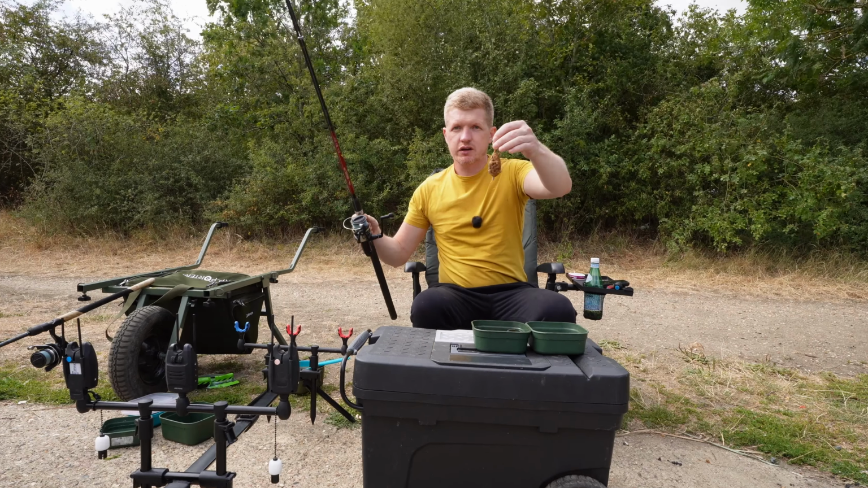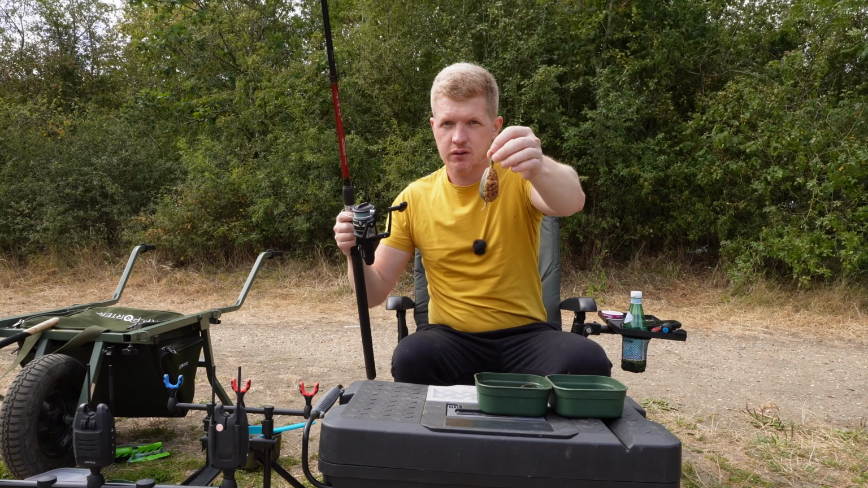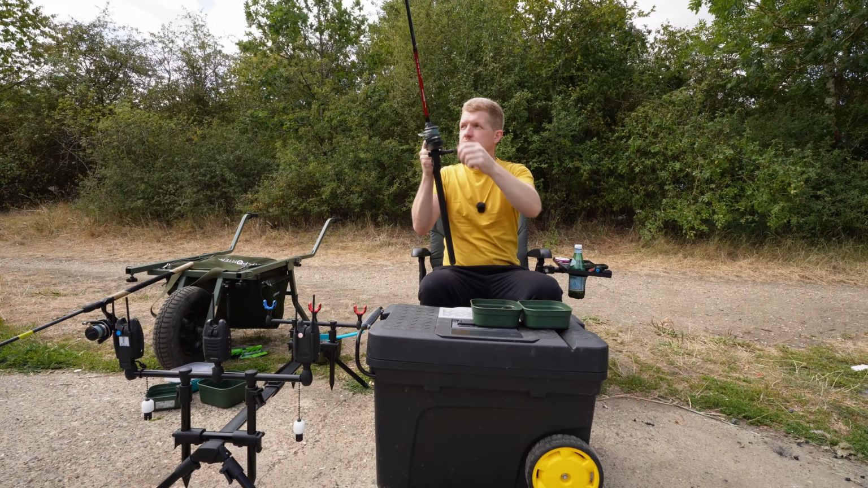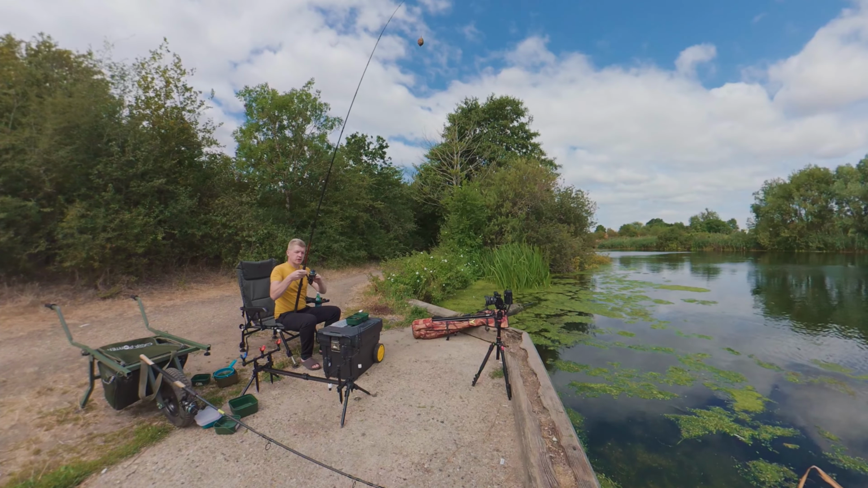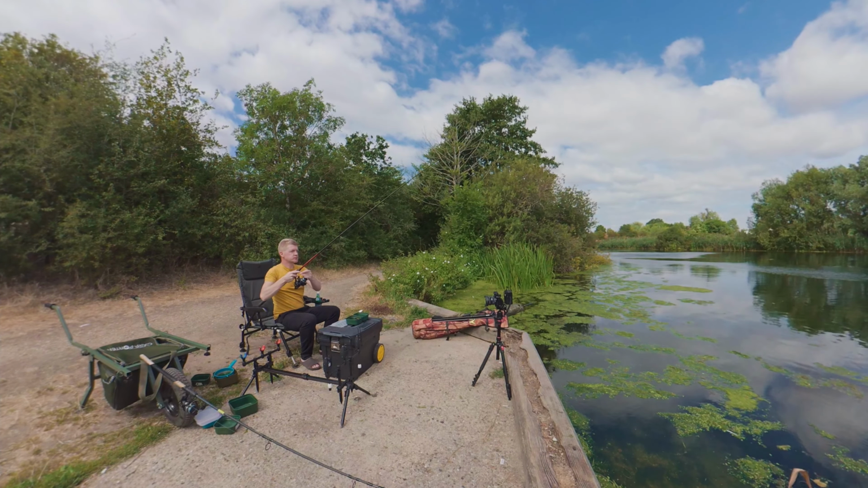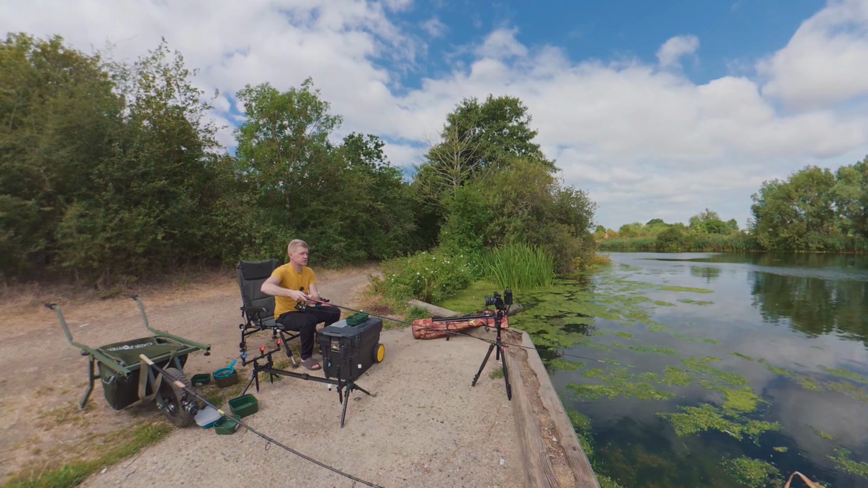Okay, got one rod ready. On this one I will use a method feeder with pellets. So let's cast it out and see if anything bites. Yes guys.